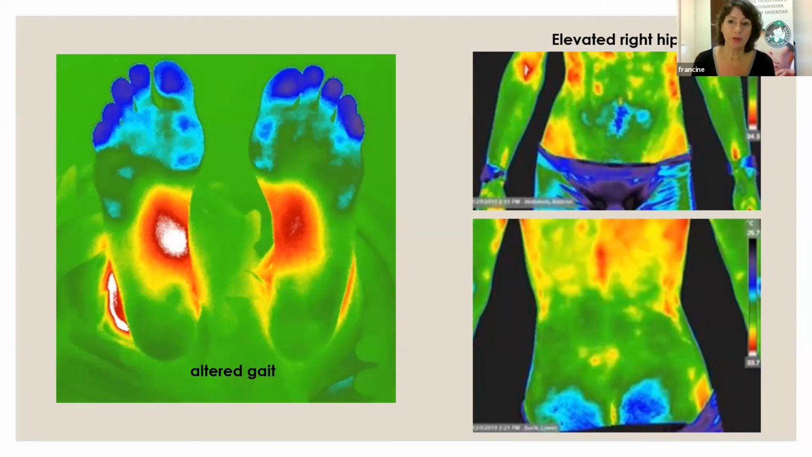So we give a description of the changing of the physiology, and you can take that as the therapist into your treatment plan. So we give a description of, we see hypothermia here over the right side of the body, on the back, but also on the right side of the abdomen, more than on the left. And it means something.